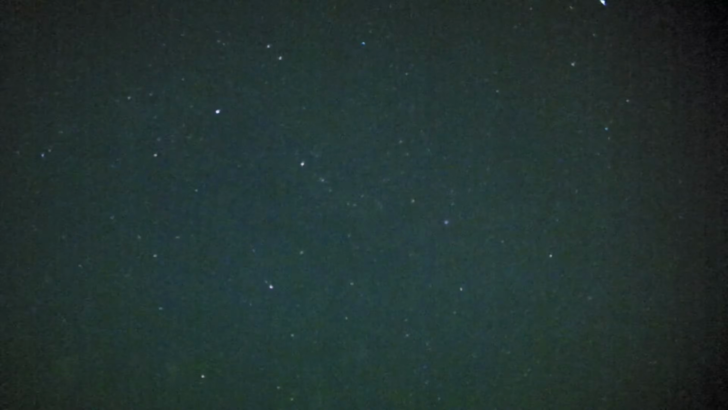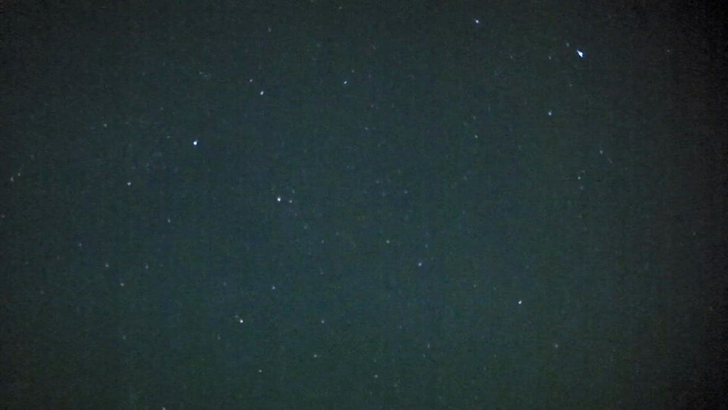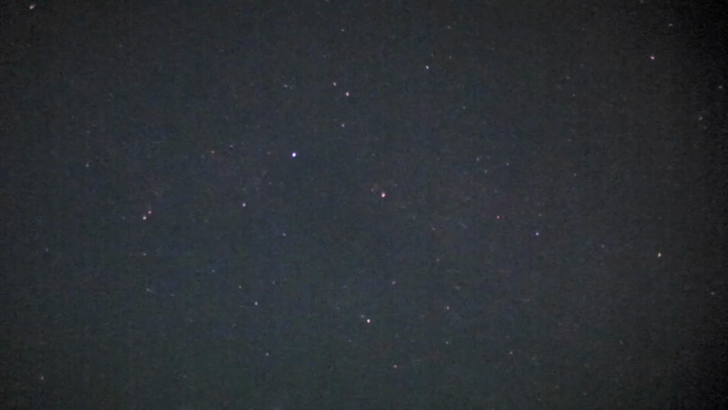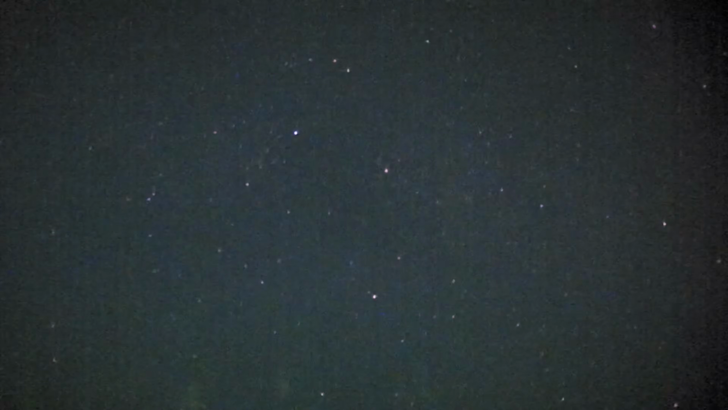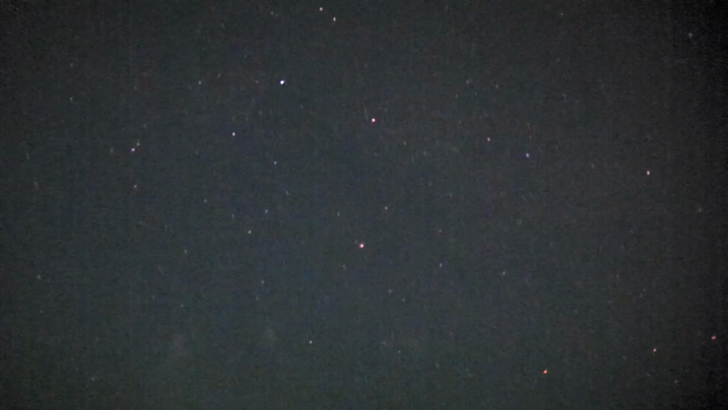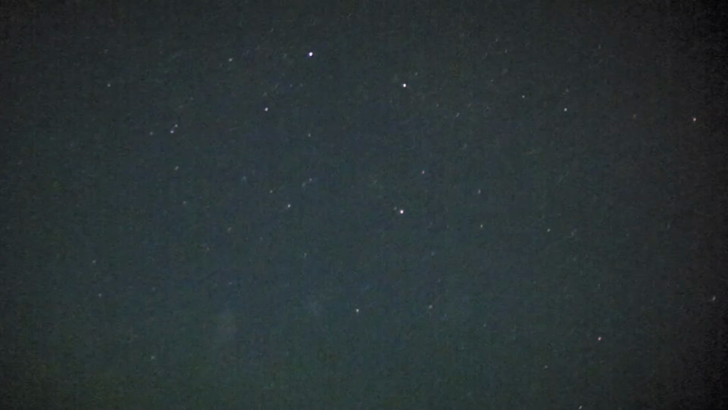So that's the Perseid meteor shower, is that how you pronounce it? Peaking on the 12th and 13th of this month. Quite a lot moving around up there, very faint. I got a real bright, well, I'm going to call it a fireball more than anything last time. I realised I wasn't recording, so lesson learned with that one.